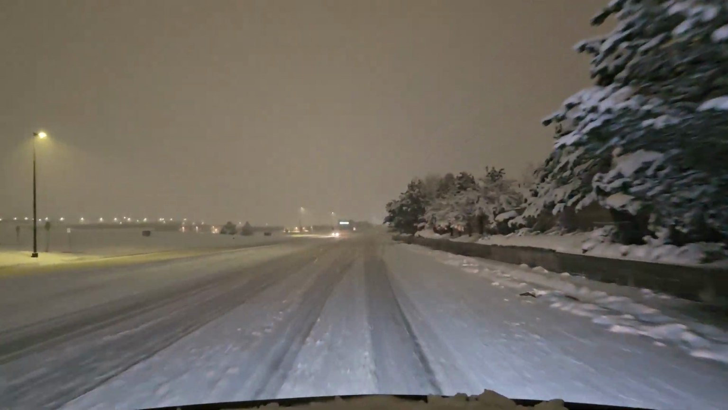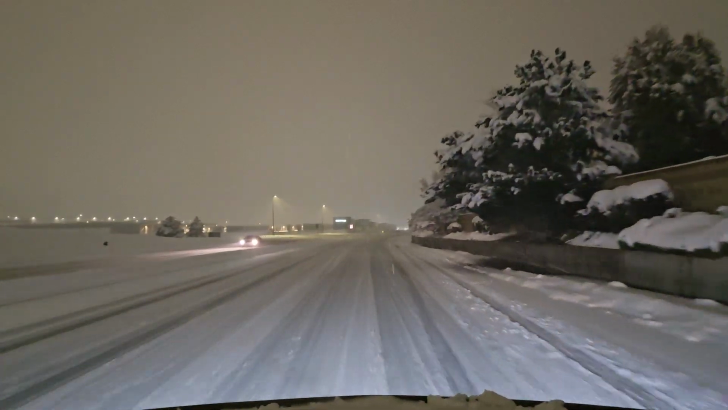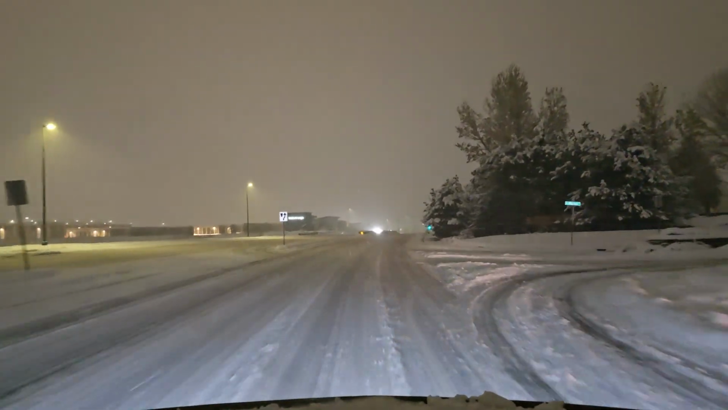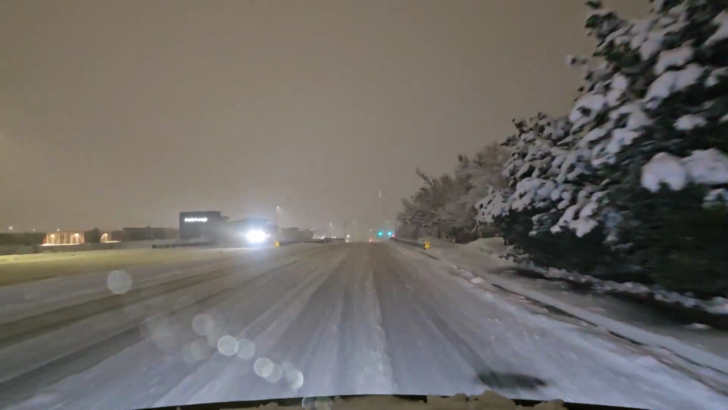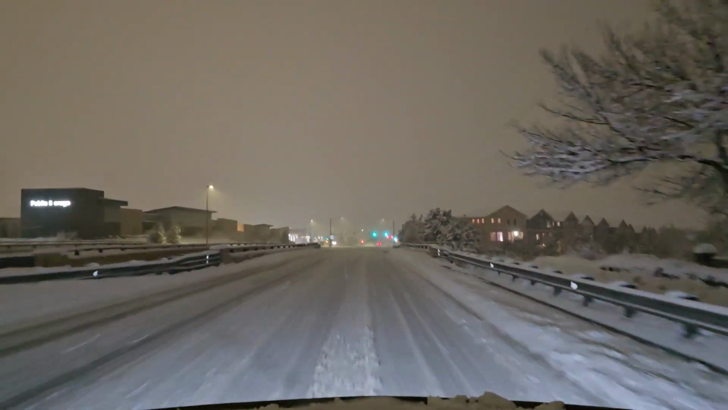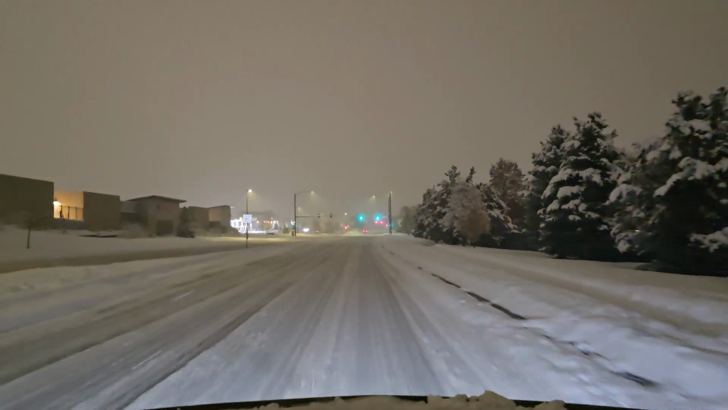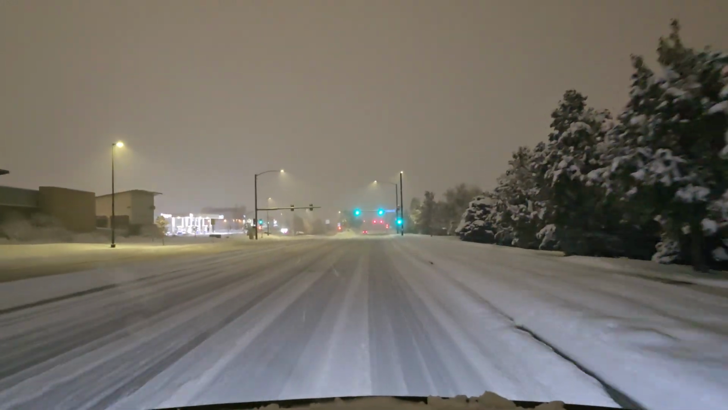Oh, and you see these trees off to the right. When it snows like this, don't park under a tree, if you don't already know that. For those of you who aren't aware, the snow will pile up on the branches, they will bend, and they could possibly break. And you don't want broken branches falling down on your vehicle.